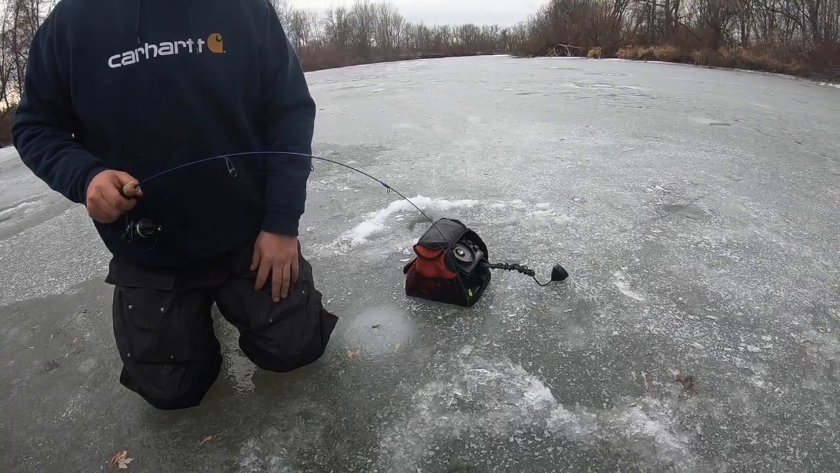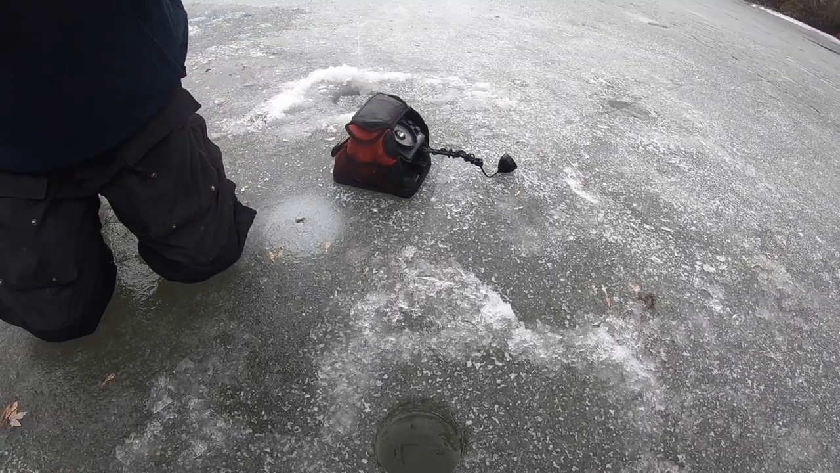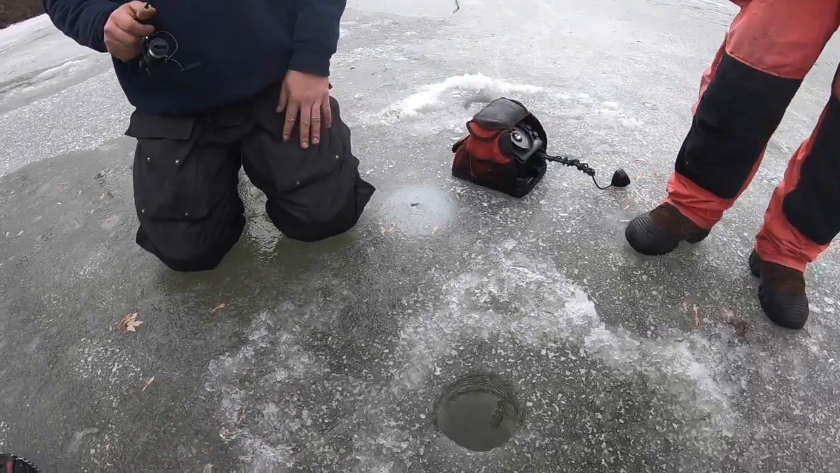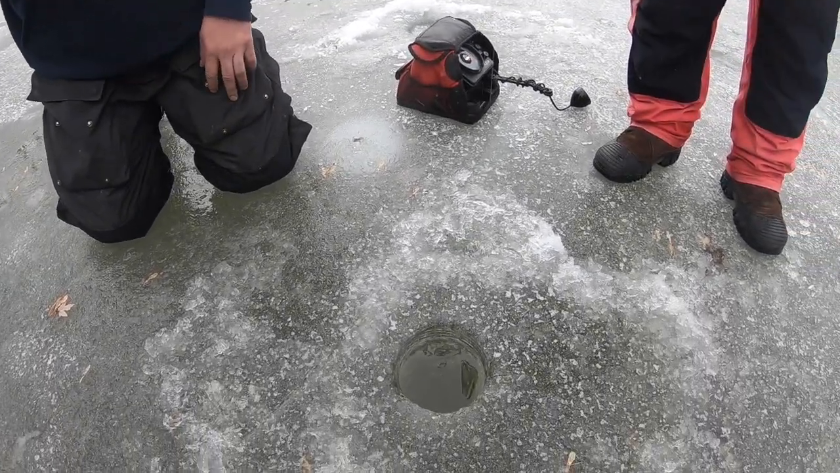Oh, I saw tail. Did you? I can't tell. It was like a brownish golden color. I don't know, but that's what every fish in here is. No, I don't think it's a smallie. No. I see it. Oh, it is a smallie. It's a smallie, dude. Yeah, it's about the size of the one that I lost over there. What if those are all smallmouth? Dude, they could be.